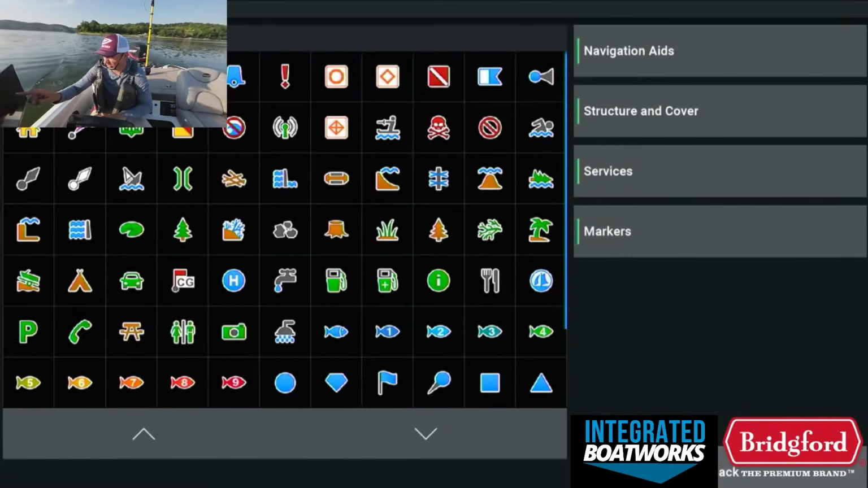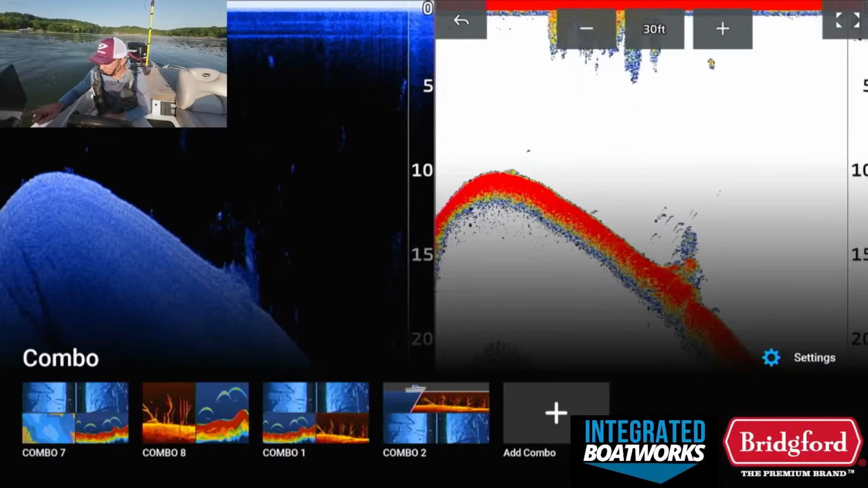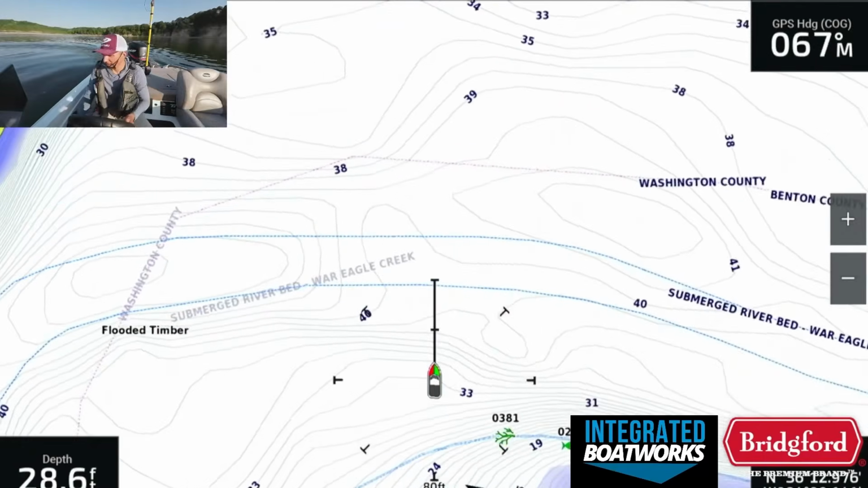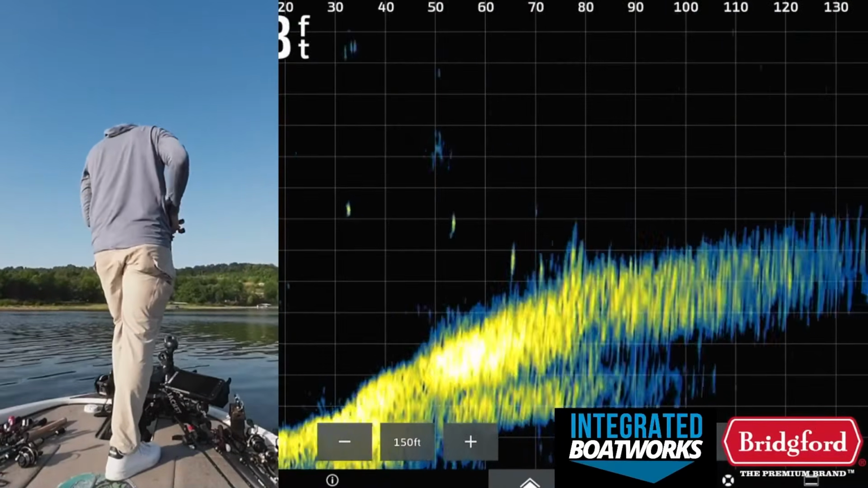Let's fish that little depression ditch thing that had those few better arches in it, and check that out real quick. Okay, there we go. So got this brush pile lined up here.